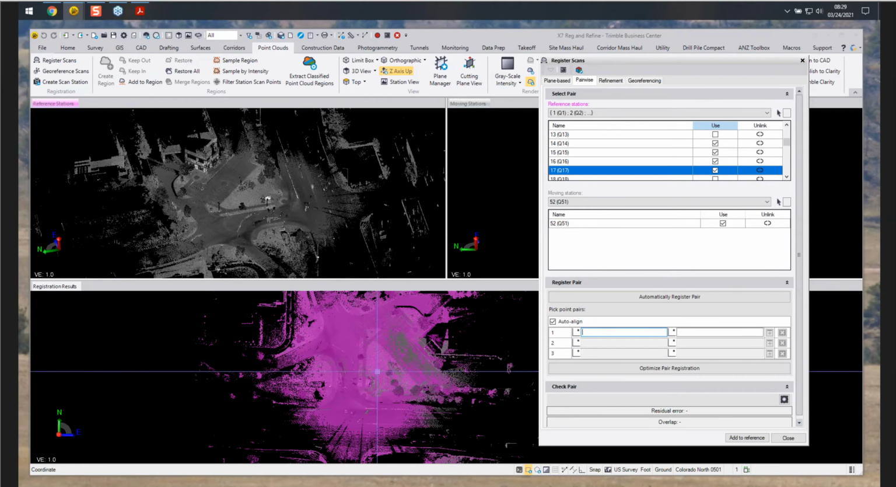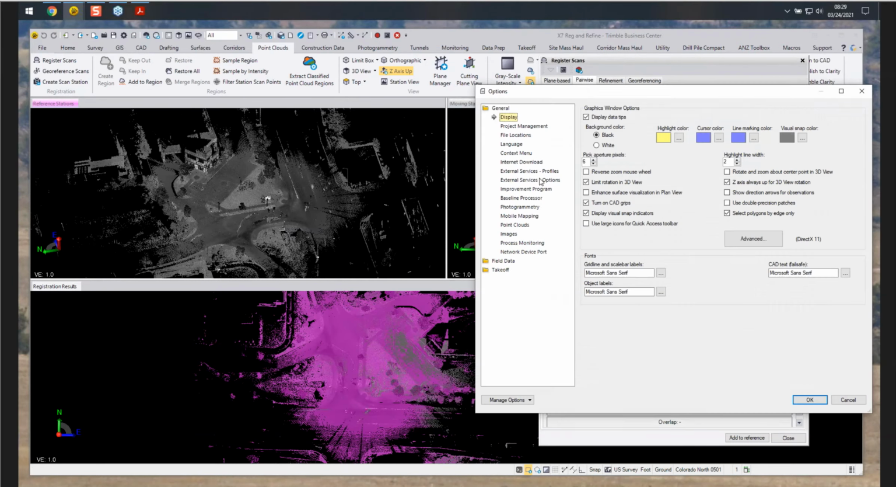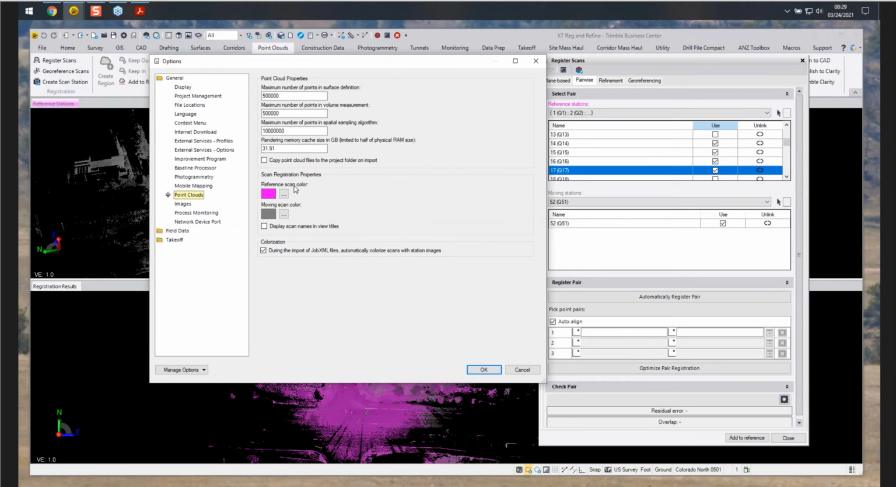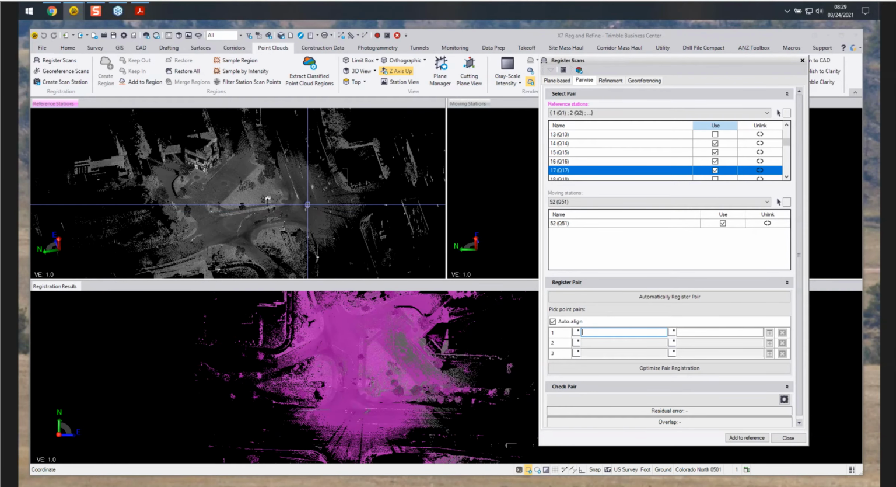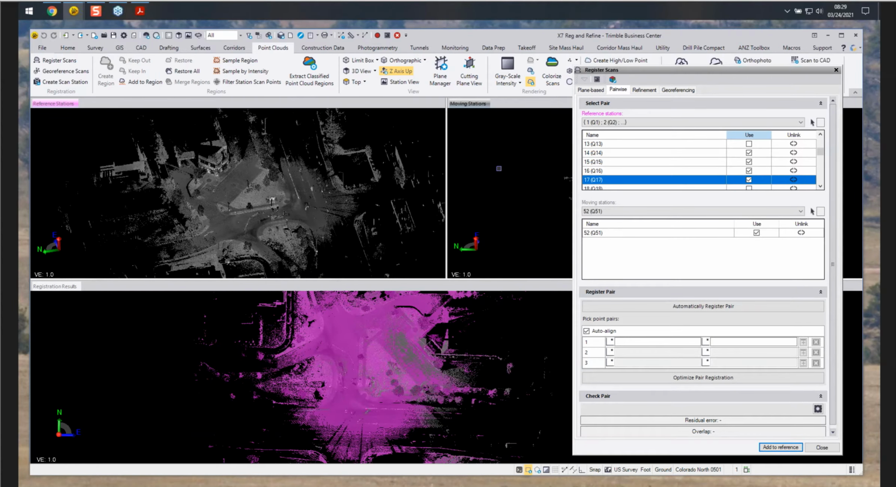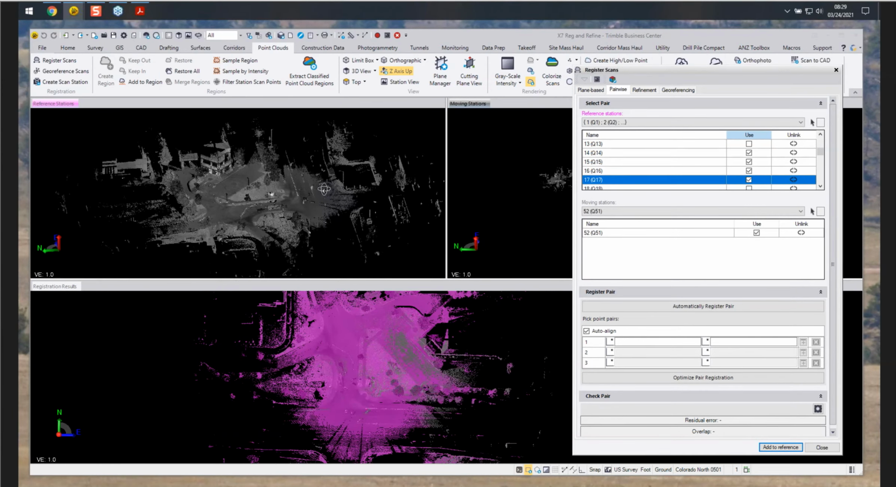These two colors right here, if you want to change them, are in the options section, under point clouds, for your reference scan and your moving color. You can change those to your liking.